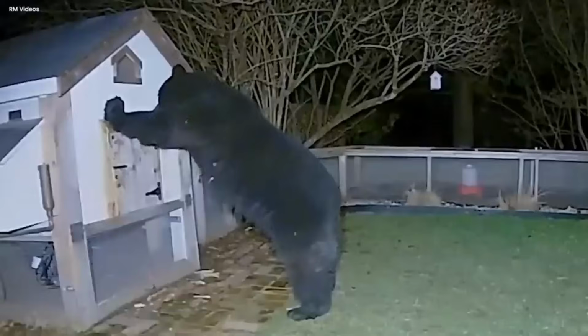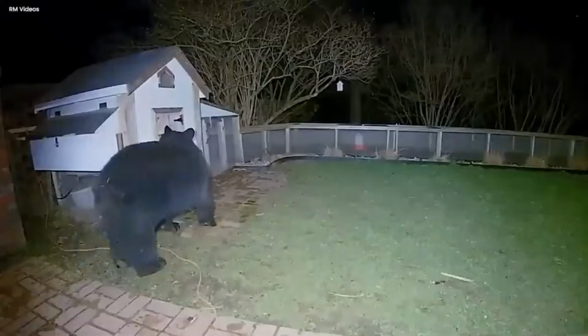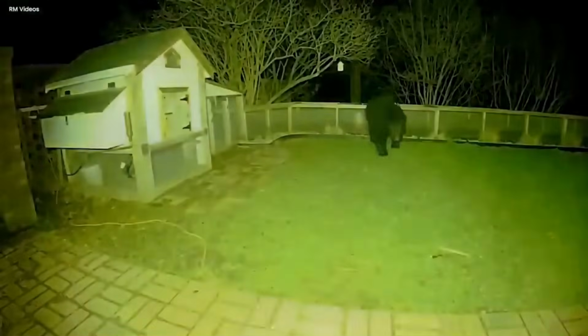With their strong paws and sharp claws, they caught the chicken, but accidentally broke its cage in their excitement. Feathers flew everywhere as they savored their unexpected feast. It was an unforgettable wildlife encounter that gave both the bears and the town's residents a remarkable story to share. The bears' unexpected visit had everyone in Bell Acres Borough talking for days.